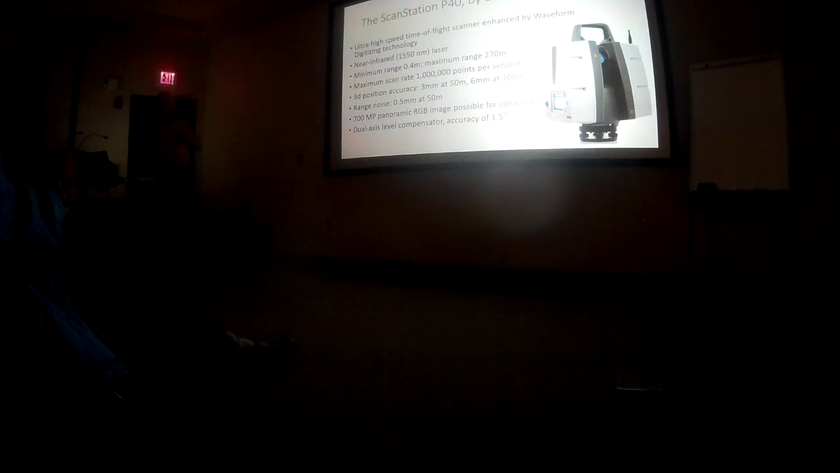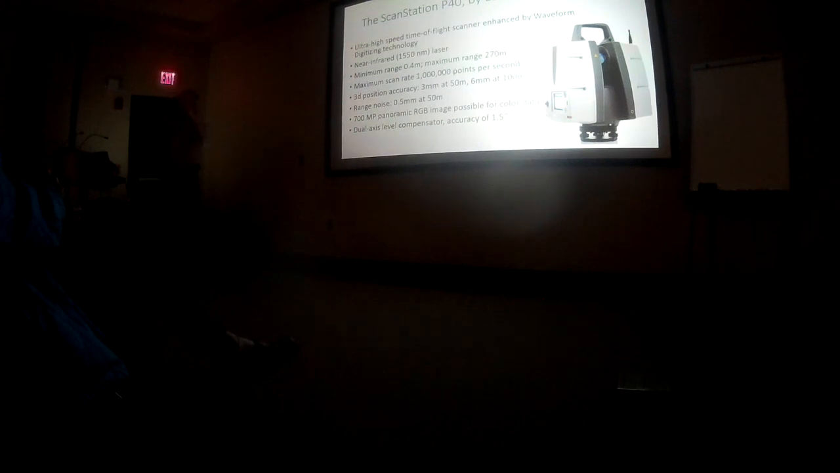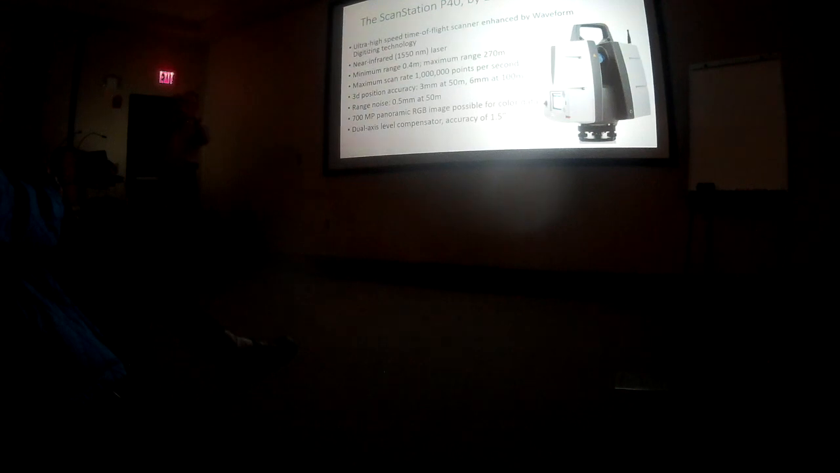They also do what they call waveform digitization, which means they're actually looking at the pulses of light coming back. So if it catches an edge of something, the beam has a finite size, maybe very small, but still it can actually skim something where part of the light gets reflected back, and then later on hits something else and gets reflected back. And so they're able to kind of filter that a little bit.